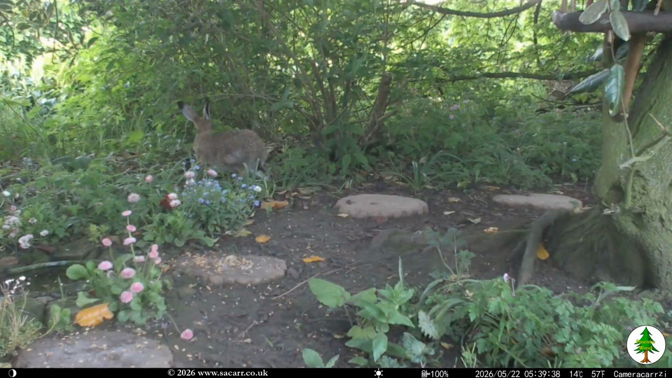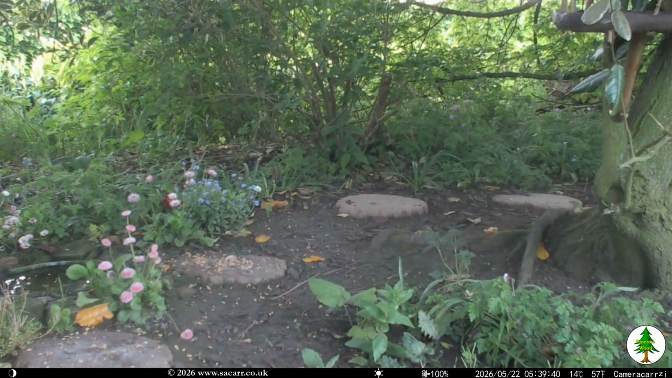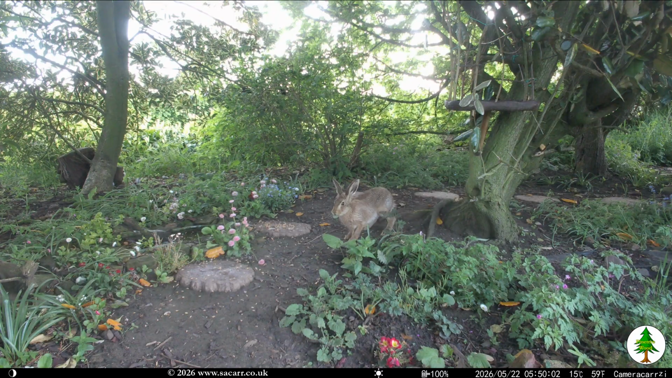A little before 6 a.m., it was time for hare zoomies. Many pet owners will know about zoomies, and it turns out the hares are no different. I don't know what causes the behaviour, but I'm guessing this is where the English phrase "mad as a March hare" comes from.